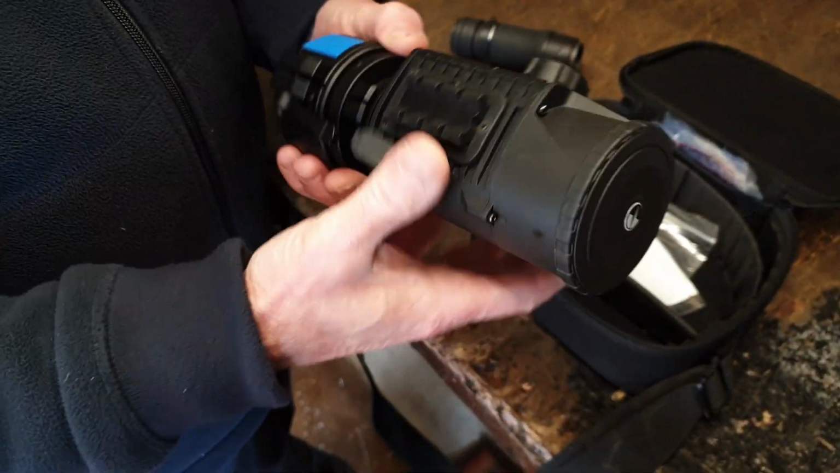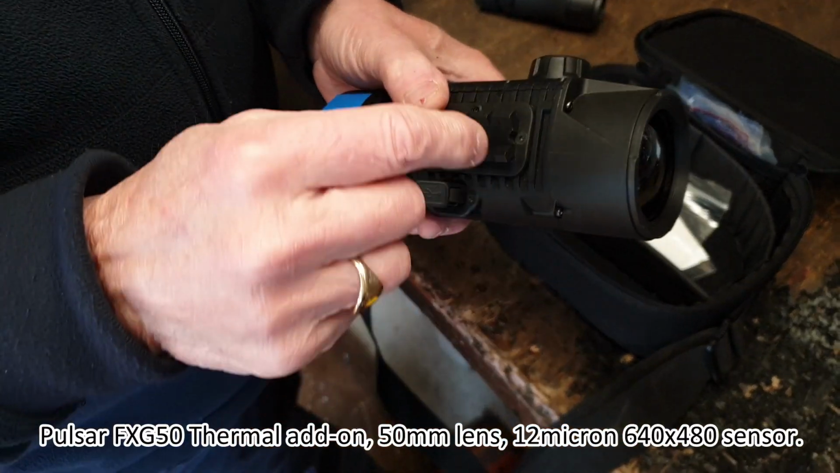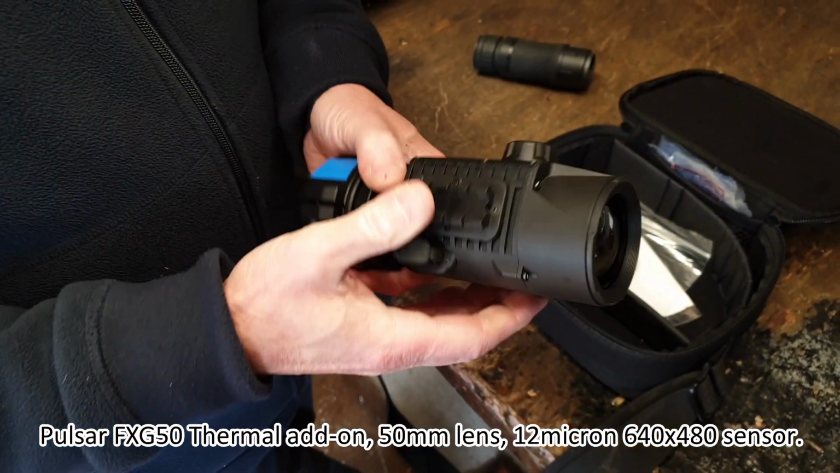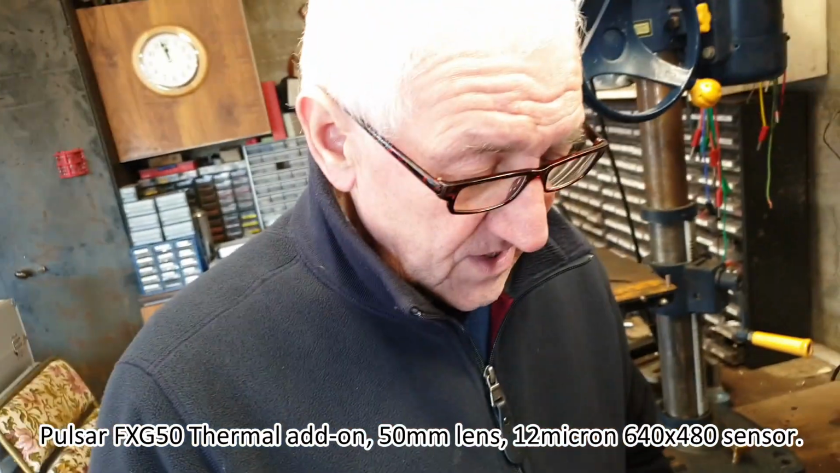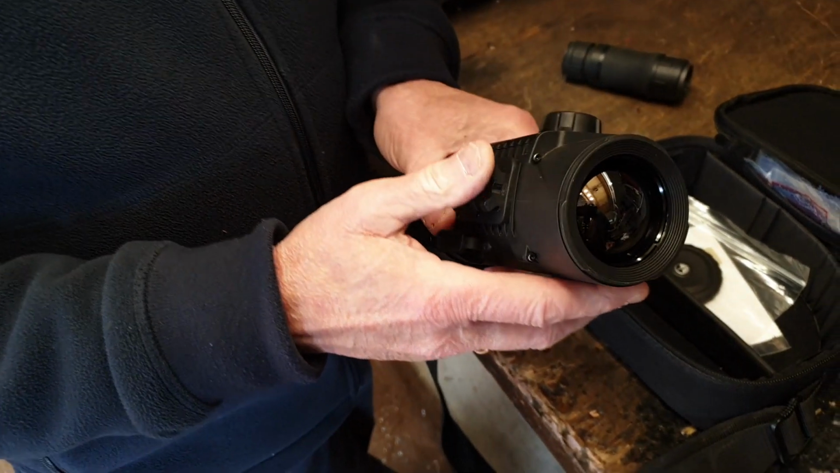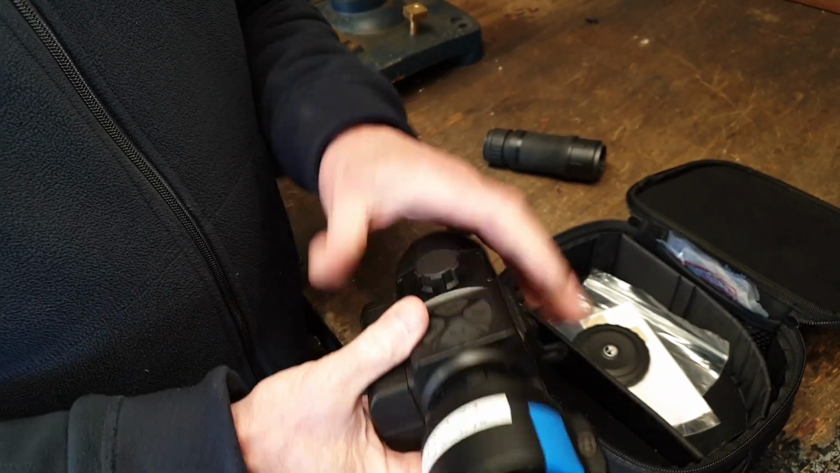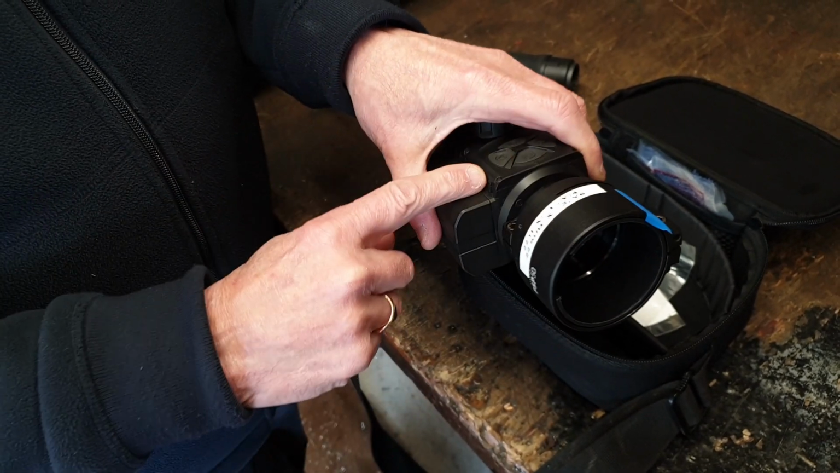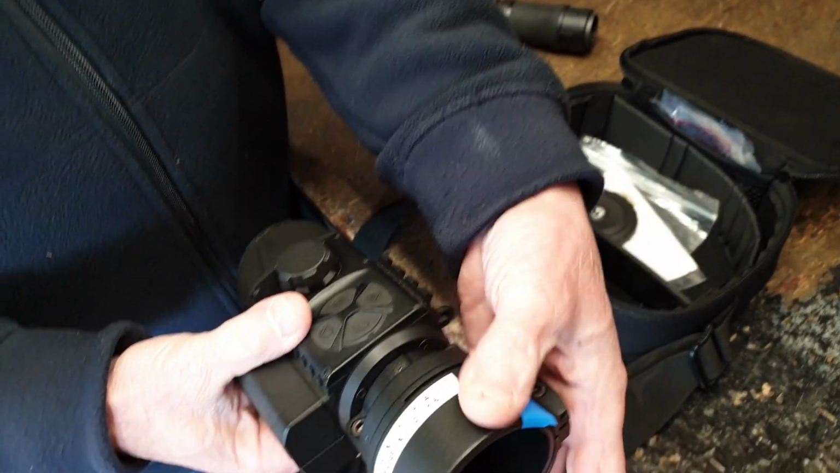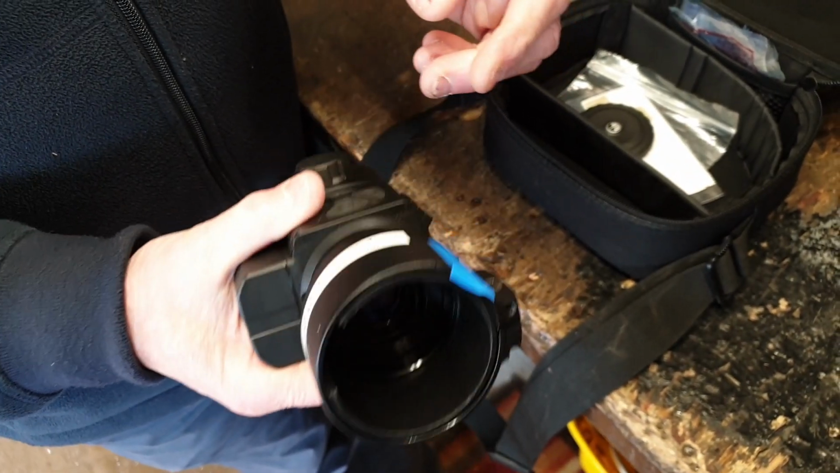But the main interest here is this part. This is the actual front add-on. Lens cap, germanium lens. What size is that? Is that 50 mil? 50 mil. The sensor in here is a 12 micron 640 by 480 thermal sensor, 50 mil lens. Basically, how this works is that the signal from the sensor is displayed on a screen at the back of the add-on, and to use it as an add-on, this adapter is fitted to the rear of the add-on, and it will fit a wide variety of different normal day scopes.